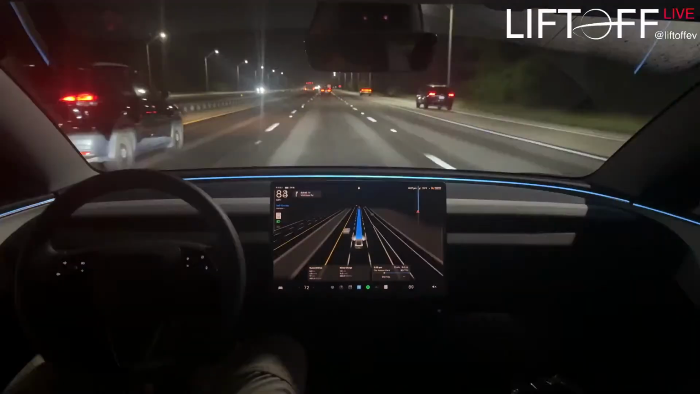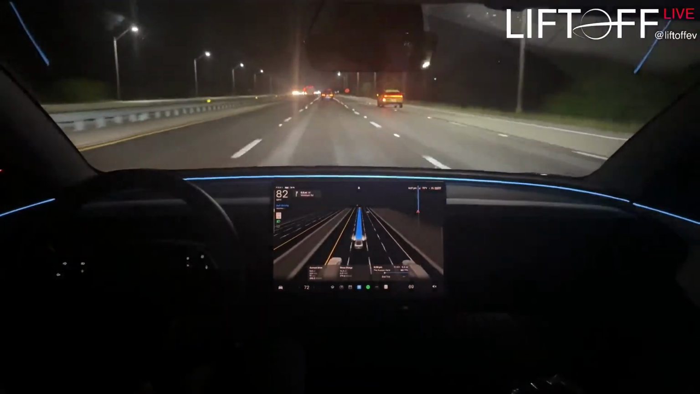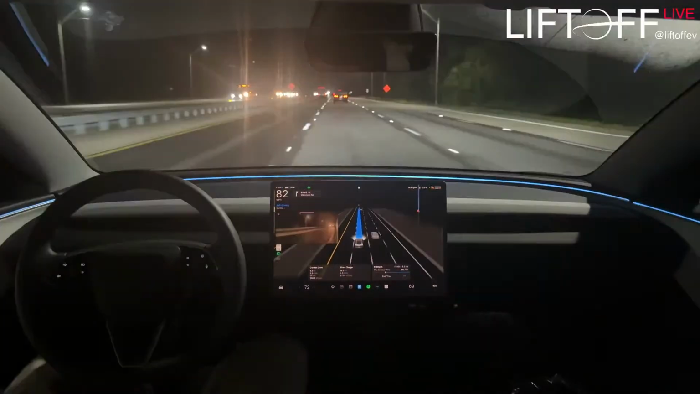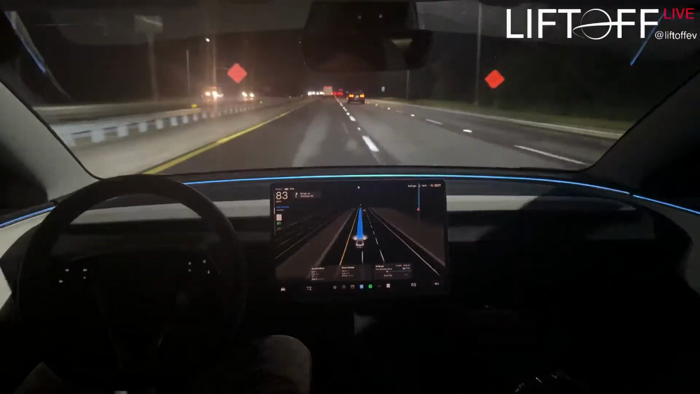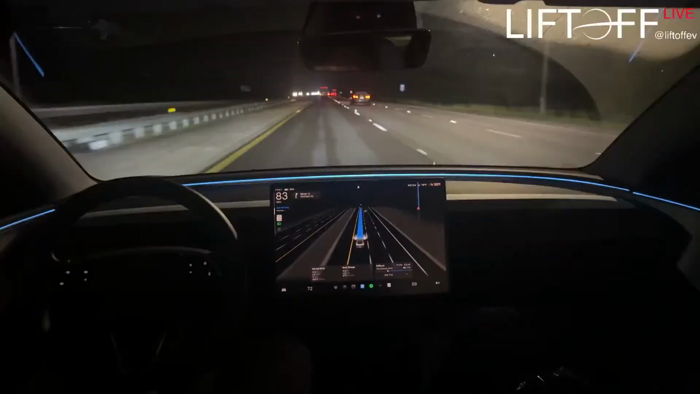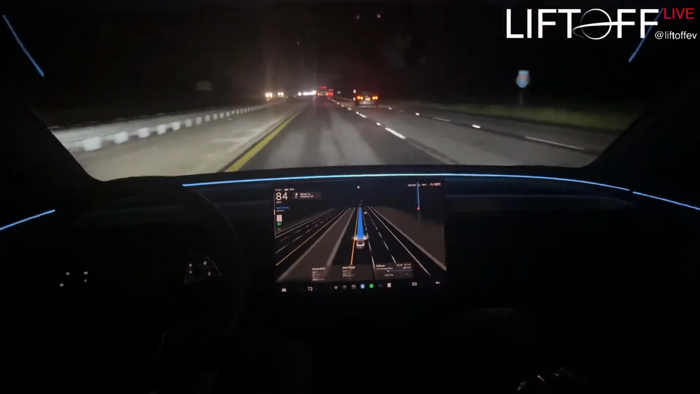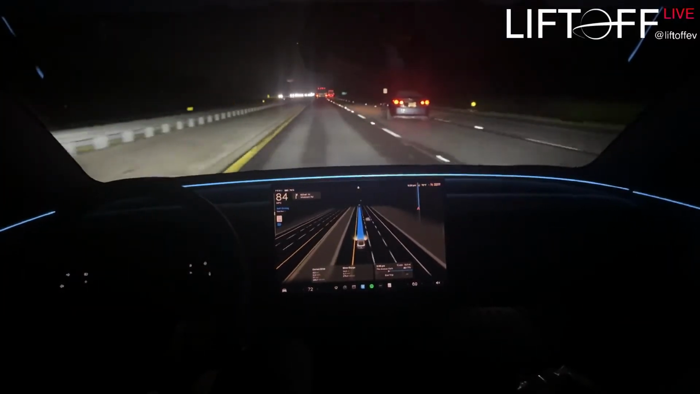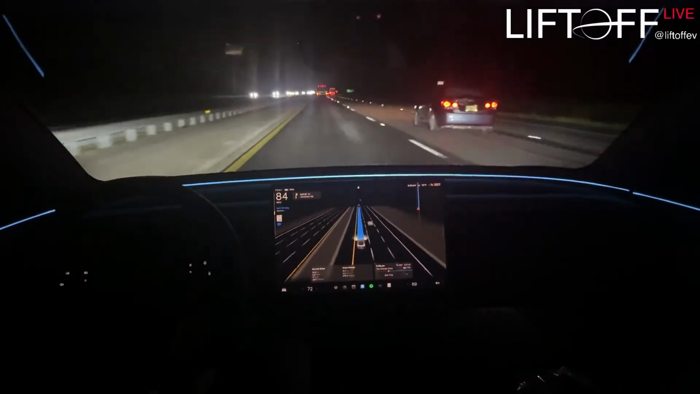Yeah, so far Mad Max definitely feels like it wants to be somewhere. You passed somebody on the right that wasn't going fast enough for it. This is pretty human-like. I don't know. This feels pretty human.